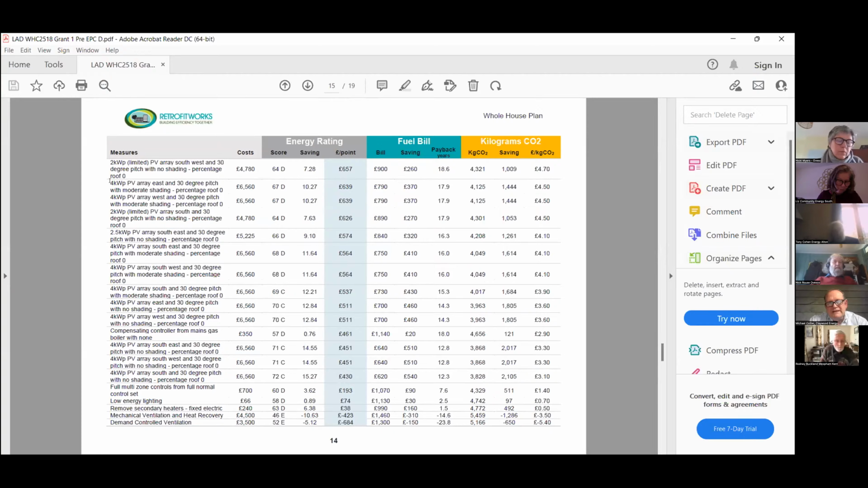When we model these, we will start to model and highlight each measure specifically. But that aside, as you can see here, it will give you different options of solar panels on different roofs, different pitching, different shading and things like that. It'll give you the costs. It'll tell you what your improvements would be on your scores, the estimated savings, and basically the cost per point of your SAP change.